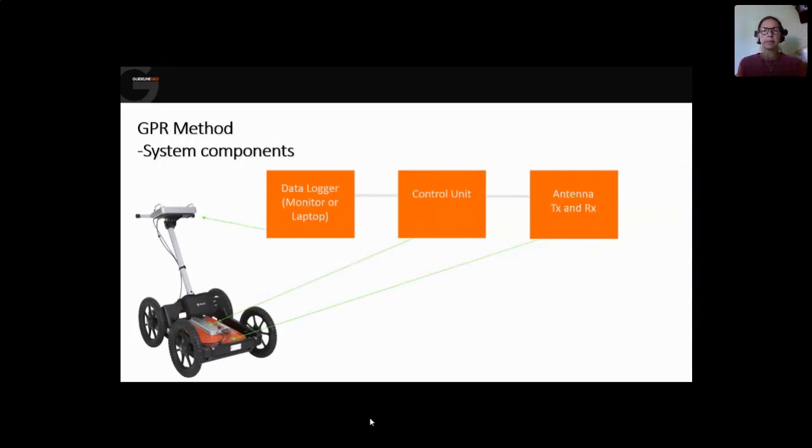All modern GPR systems consist more or less of these three system components. You have a data logger. It can be a dedicated monitor or a laptop or a smartphone or other devices that collect the data.